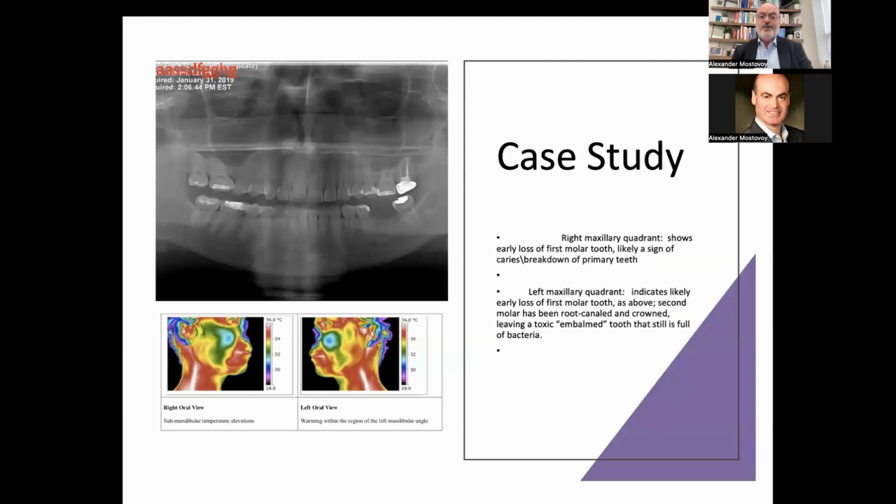Now, let me show you a bit of a case study. In this particular case, we're looking at the right maxillary quadrant, which shows early loss of the first molar tooth, okay? Right side is here, left side is here. And the left maxillary quadrant indicates likely early loss of the first molar tooth as well. You can see that there is a relationship between these images and this panoramic X-ray that was taken as well.